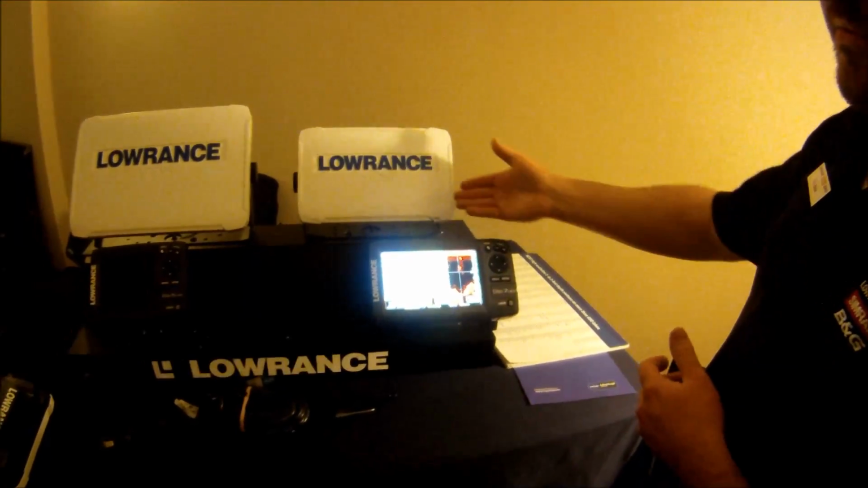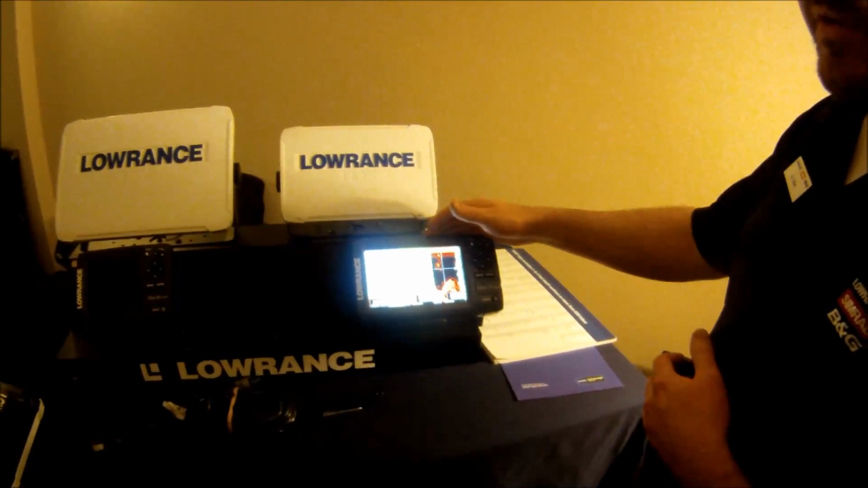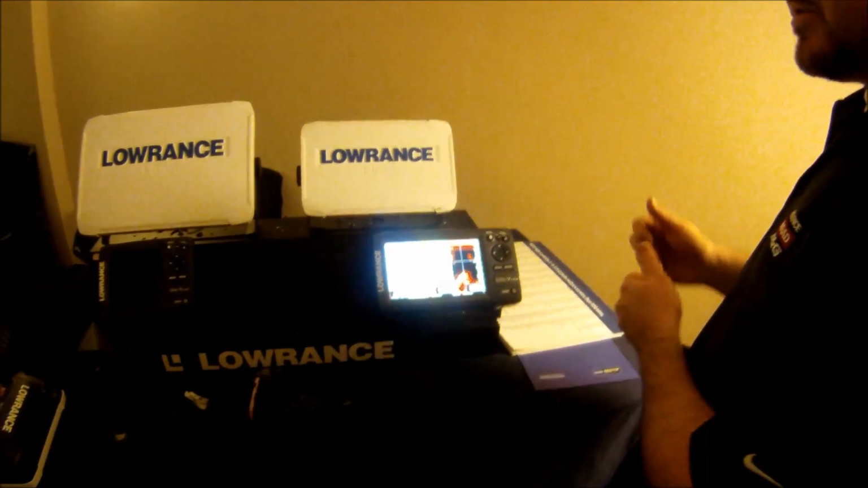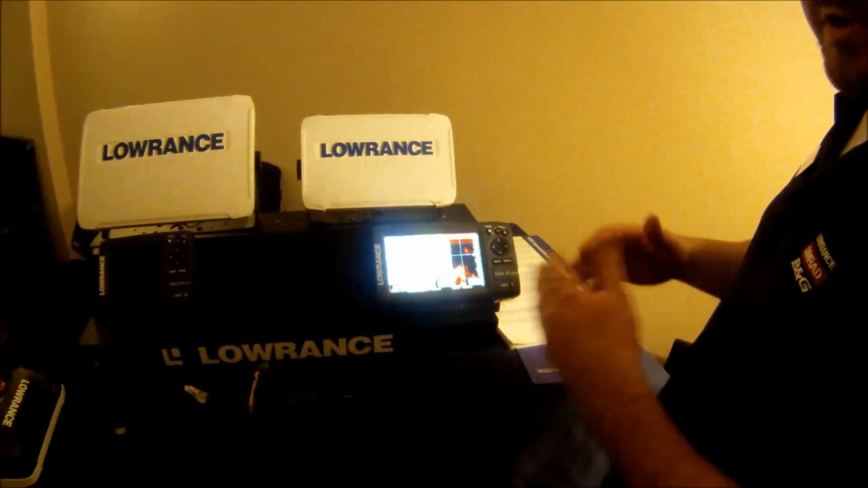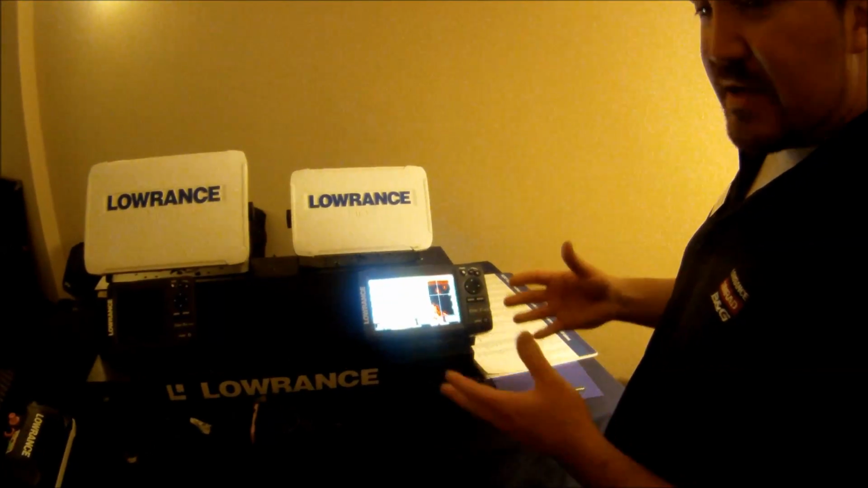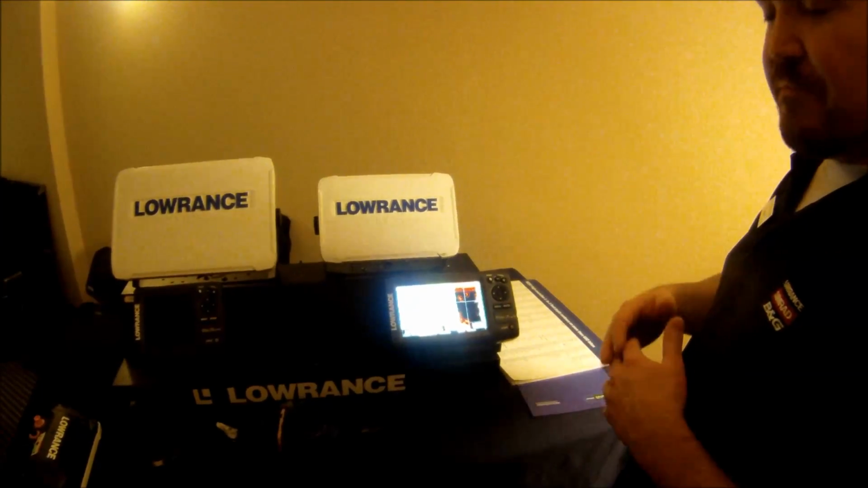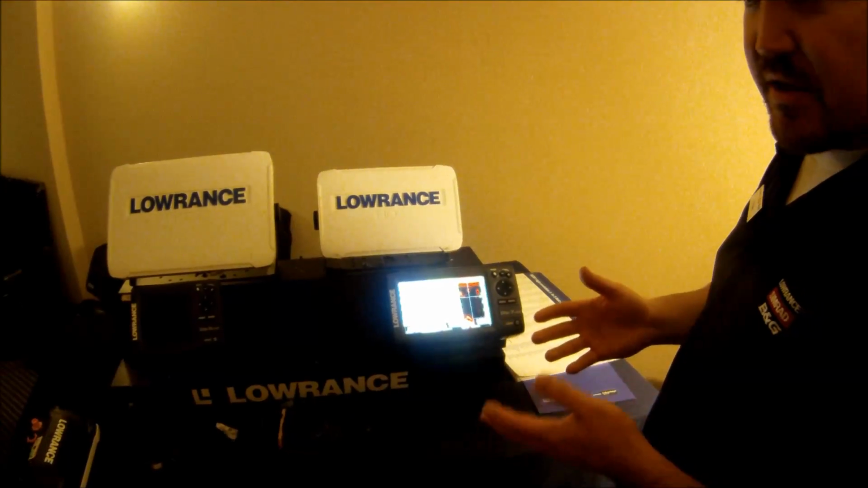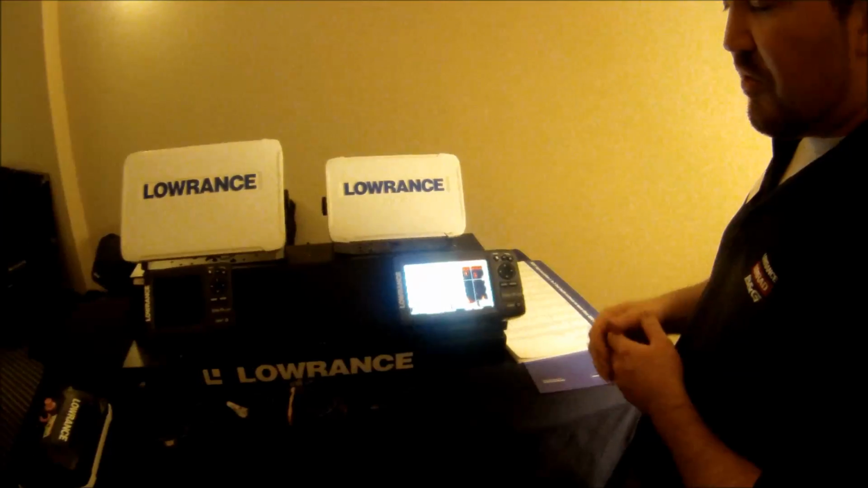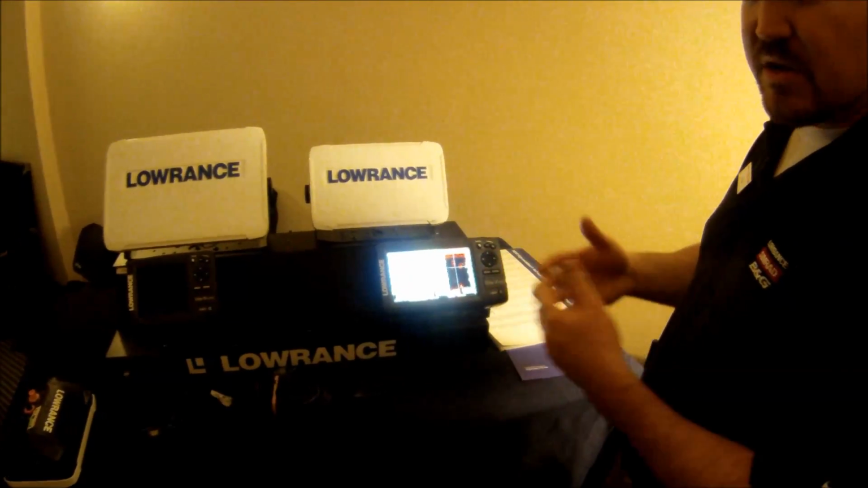So you can hook this up with an HDS unit or other Elite units, Elite 7 units, with NMEA 2000. And if both units are on, when that waypoint is created, that waypoint will be sent across the network, and all of the head units on the network will create that same waypoint, the same position, same icon, same name. But there's no waypoint management like on HDSs with Ethernet. With these units, with just the NMEA 2000 interface, if you create that waypoint, it will be created on the other units that are turned on, but if another unit's turned off, it's not going to capture it.